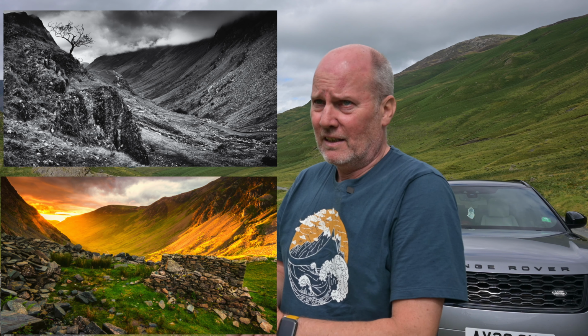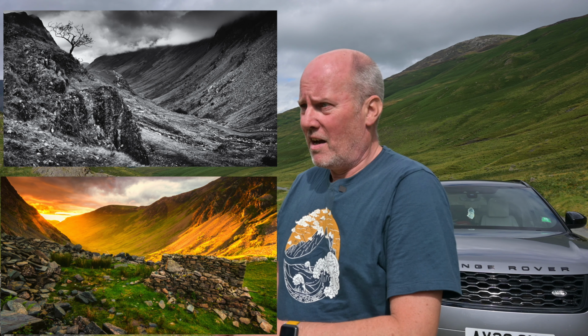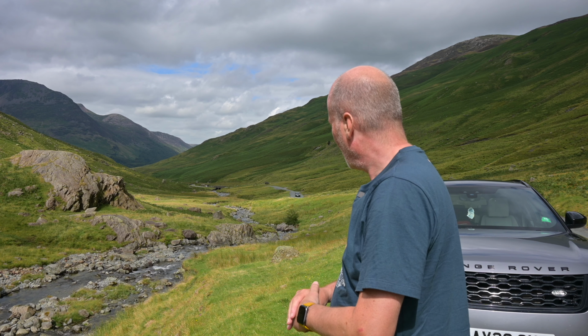I've taken some images which I'll share with you now, and these I took a while ago in the summer, when all the lights come out. Most of the time the sun seems to set over Buttermere, which is beautiful in itself. But I haven't got time today. I need to get back home.